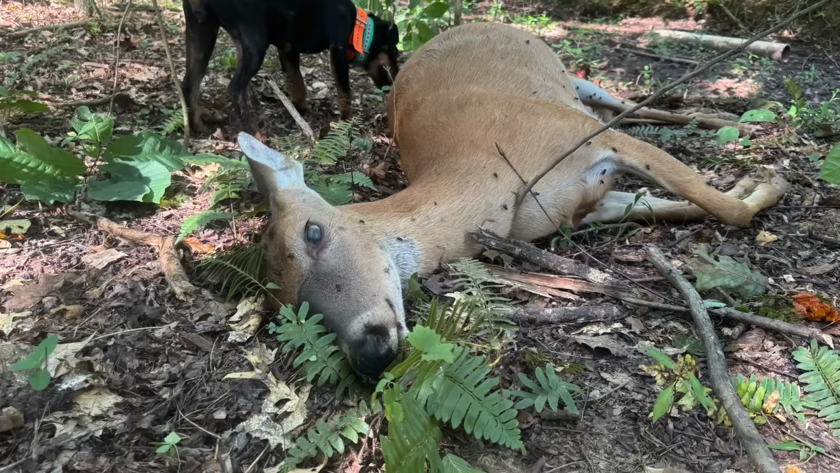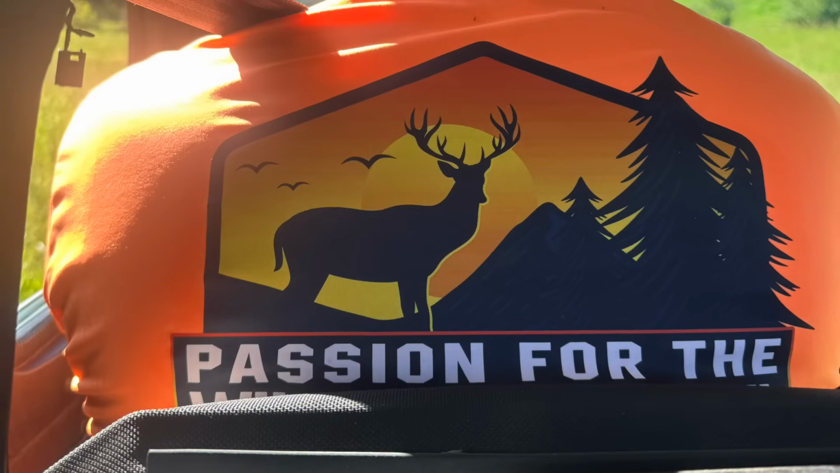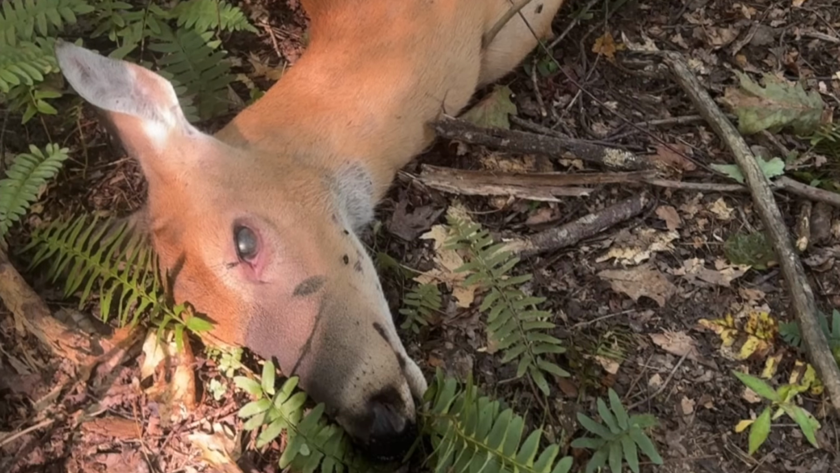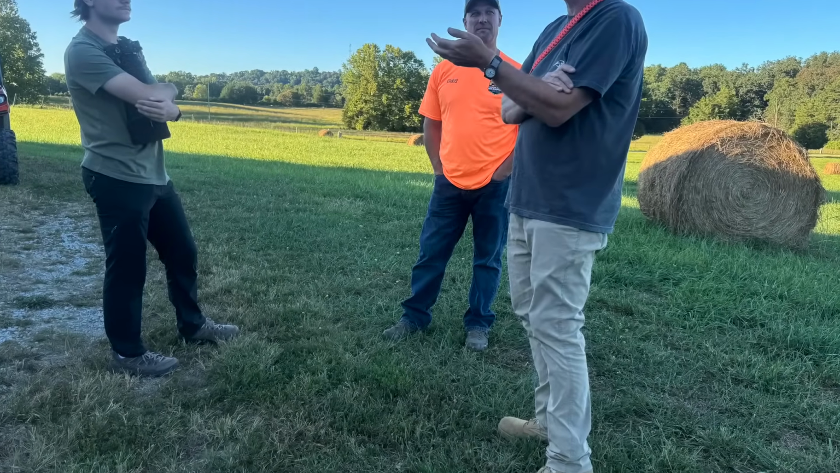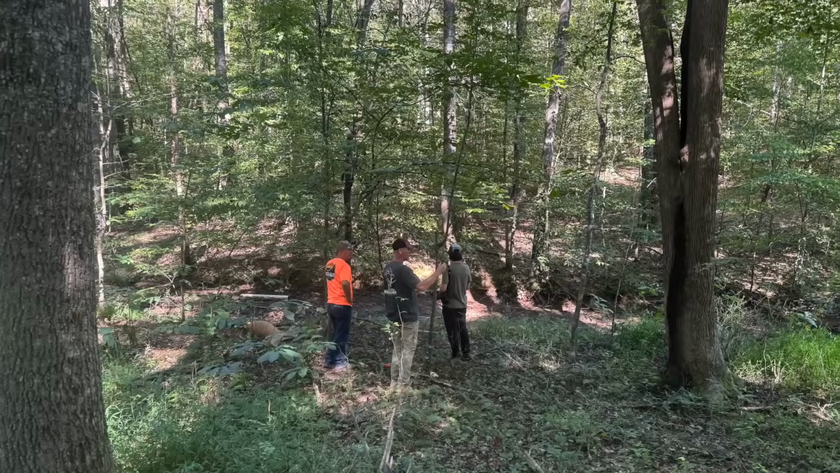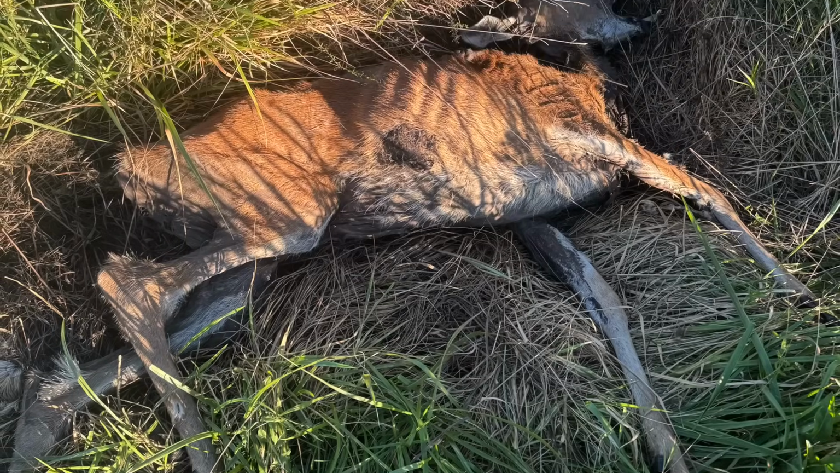What is the takeaway from this day spent surveying the Mineral Wells area of Wood County, West Virginia for EHD mortality? 1. The mortality rate is higher than the West Virginia DNR is reporting. Just in the 3 watersheds surveyed, the estimated mortality rate is 65 to 80%. 2. With that said, the sky is not falling.